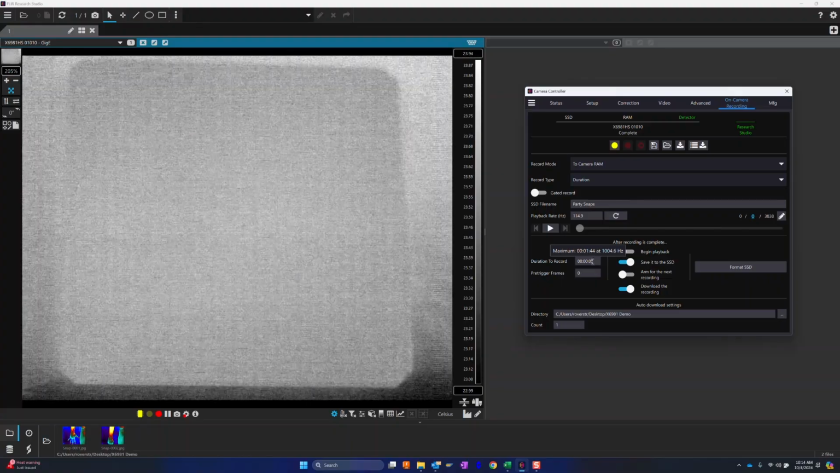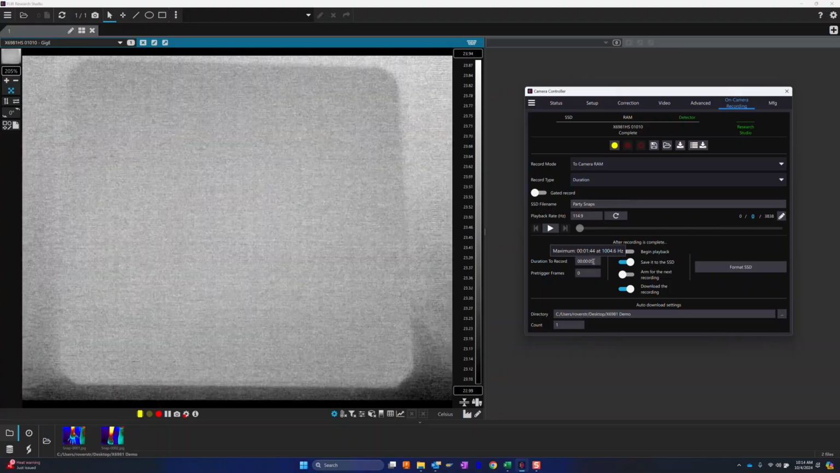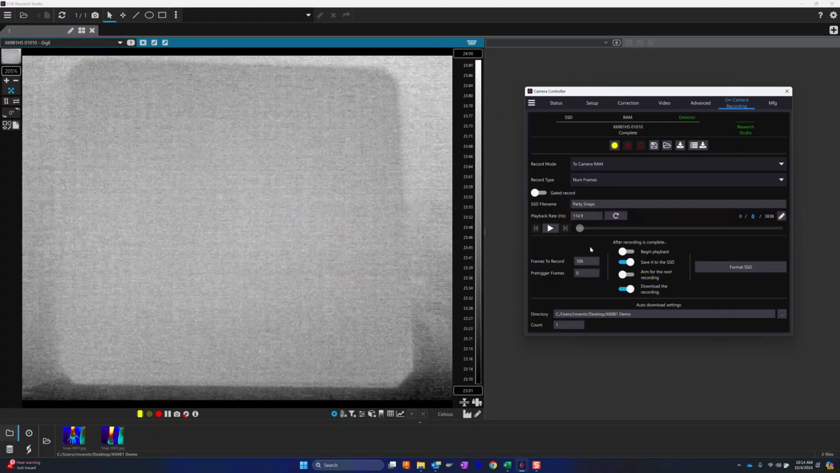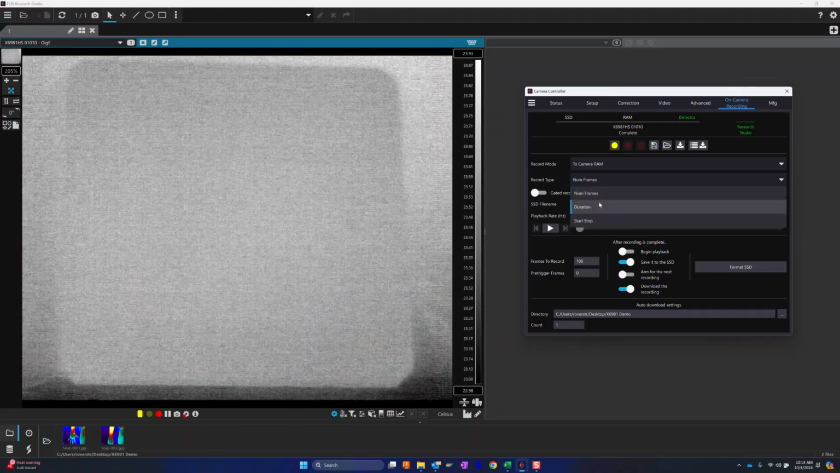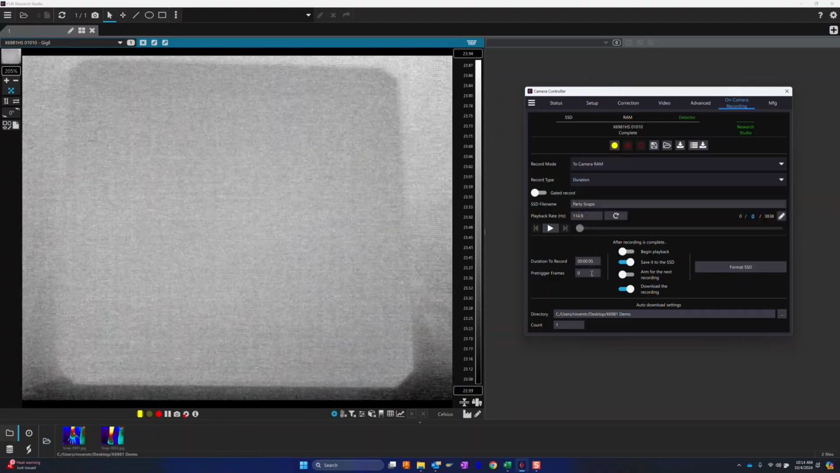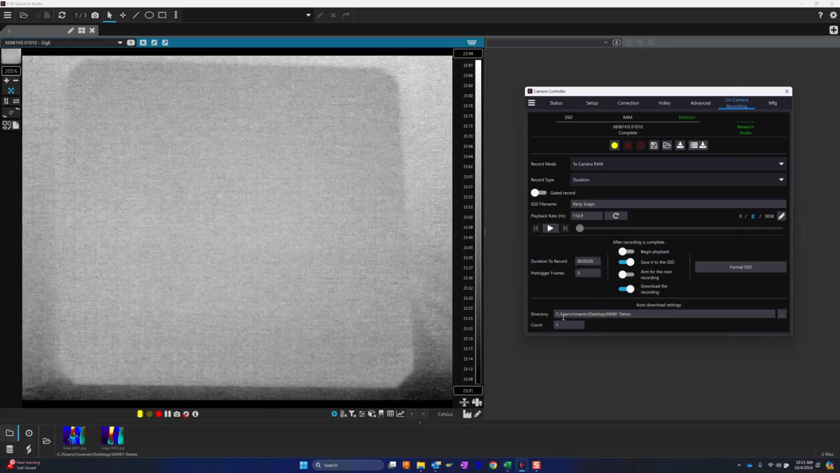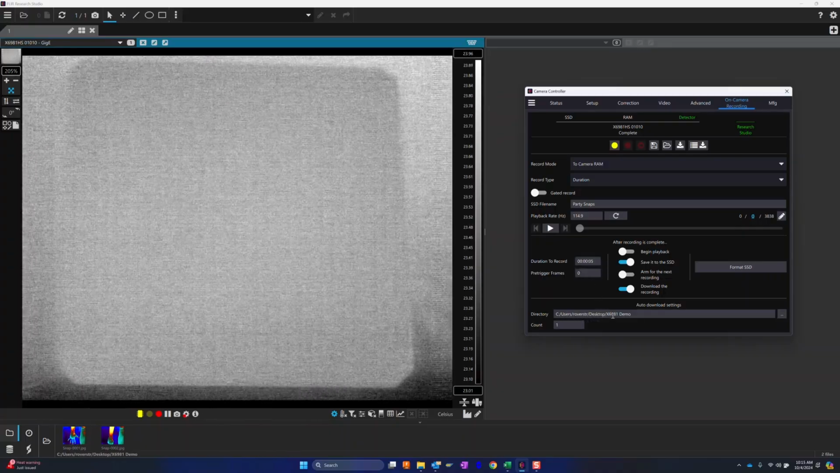For duration to record, let's specify 5 seconds. If we would have chosen frames up here, we'd have to enter a frame count down there, but when we have duration, you can tell it a time, and we don't need any pre-trigger frames for this. Finally, the auto download should go to the desktop, the X6981 demo folder.